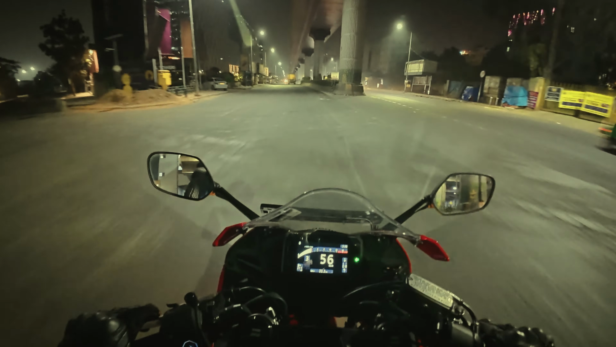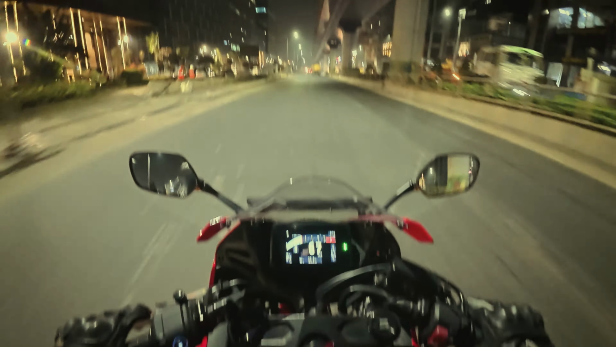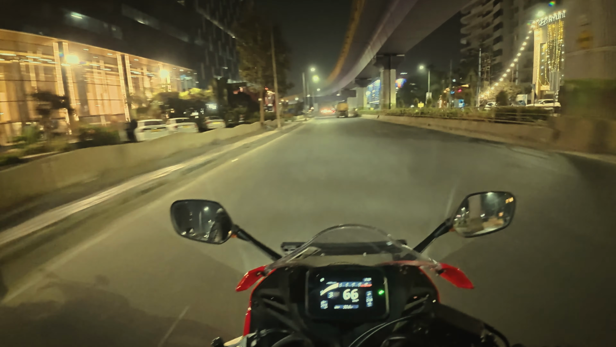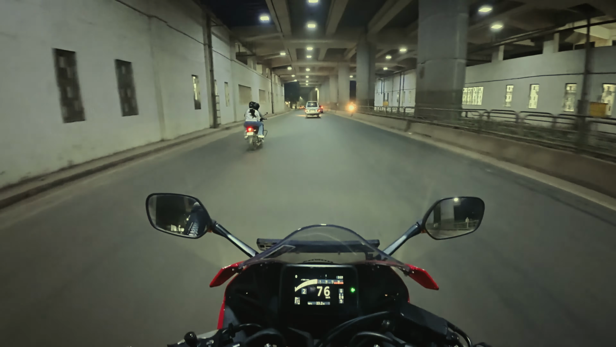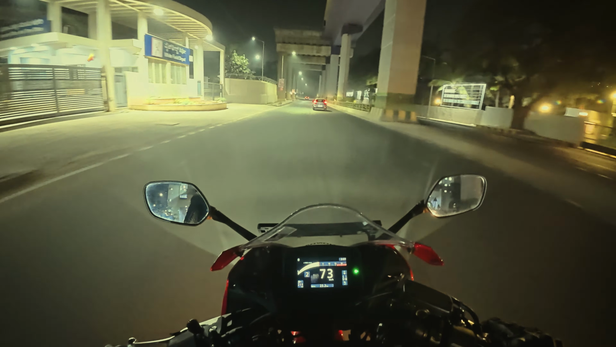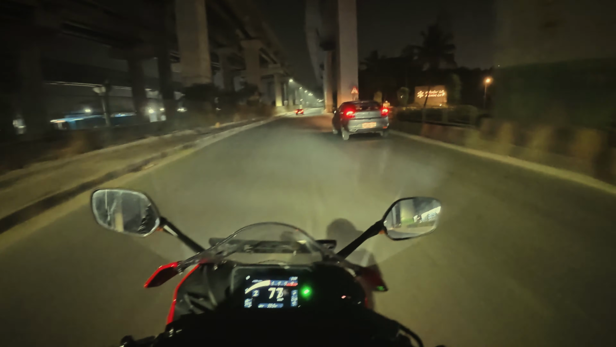It's been a few days since I took a break from the night rides. I wasn't keeping well, so I took a break. Coming back feels really nice. This metro section, the sound of this is really good. I'm not sure how much wind noise is coming, but for me it sounds really nice.